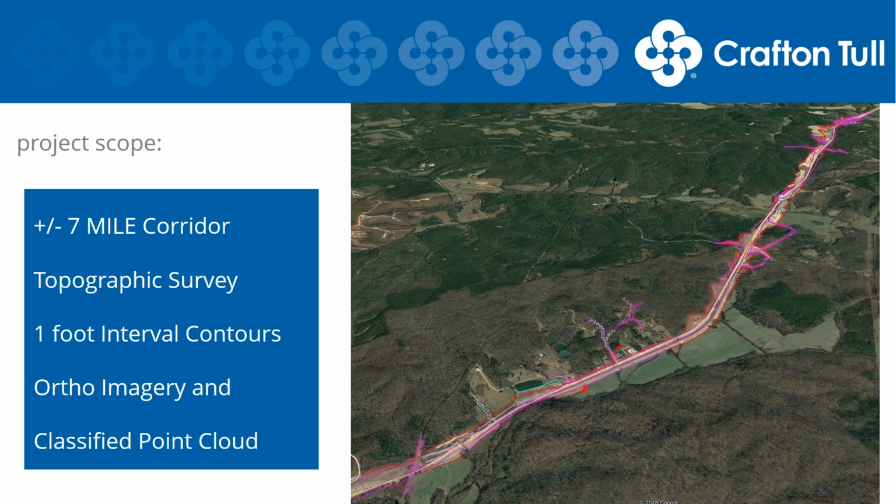We had a client come to us who wanted a 7-mile highway corridor of new highway construction to be surveyed. So our task was a topographic survey. The client wanted a classified point cloud and up-to-date ortho imagery so that they could produce a high-resolution surface model that could be used for quantity verification from construction to as-built.